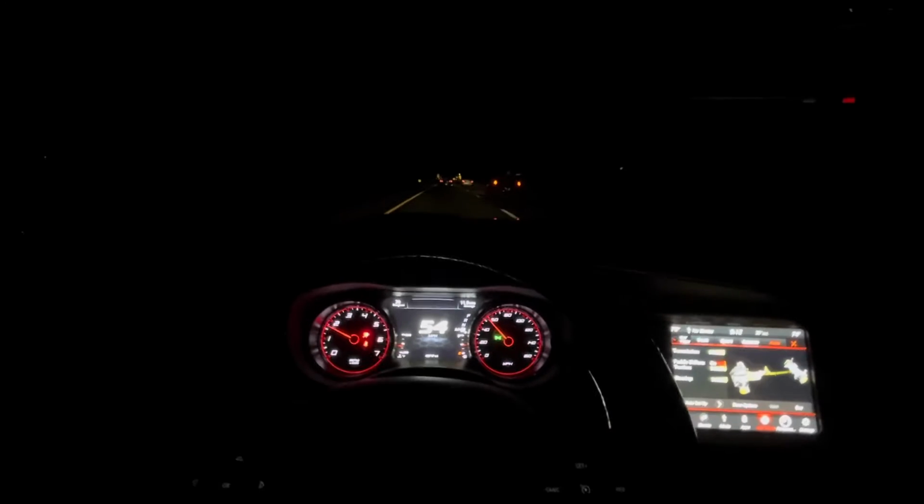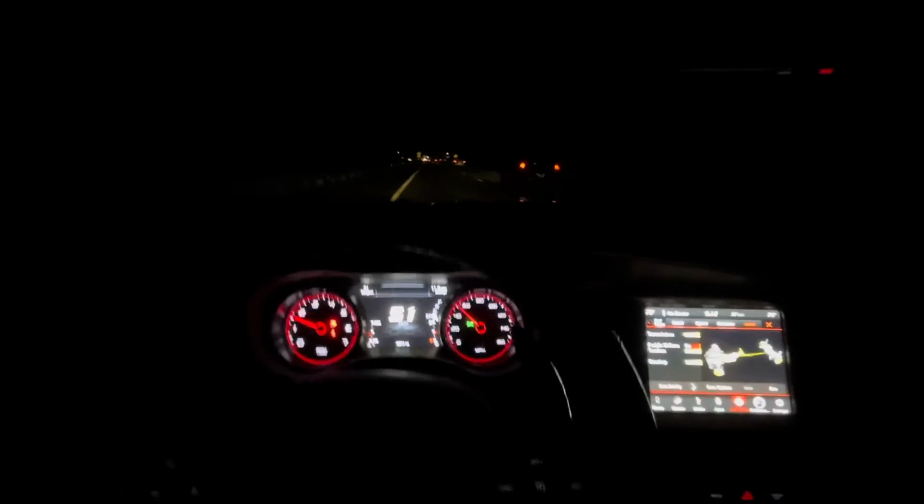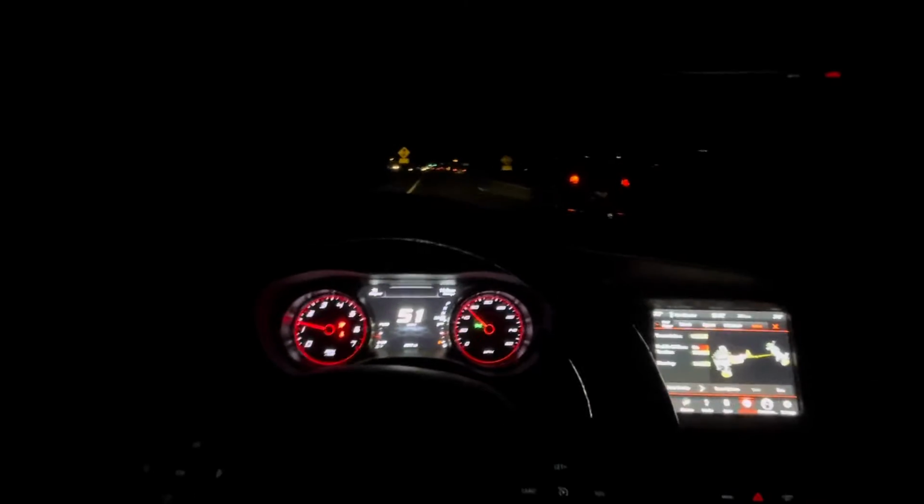By the way, guys, I am in street mode. I'm not in track mode yet. The windows are up as well, so it's not as loud.